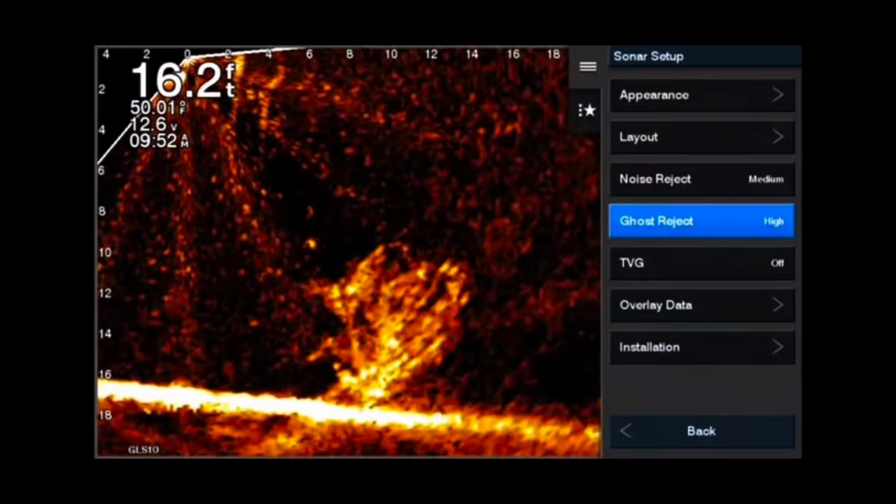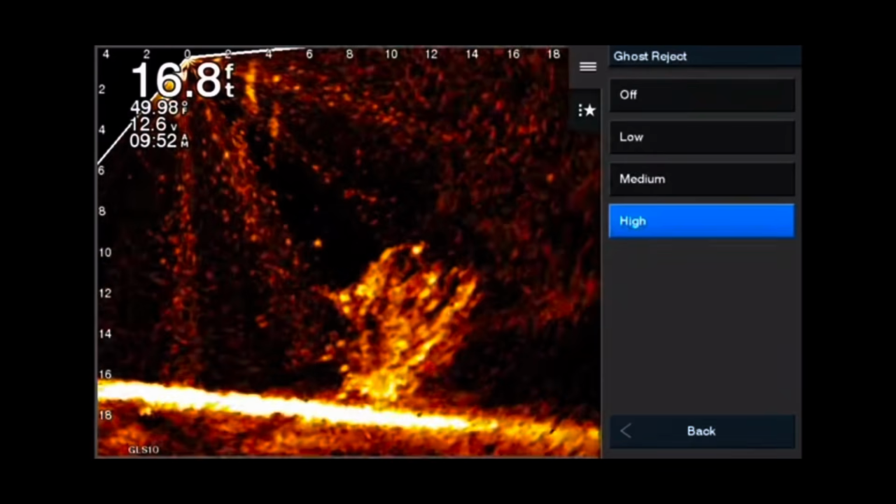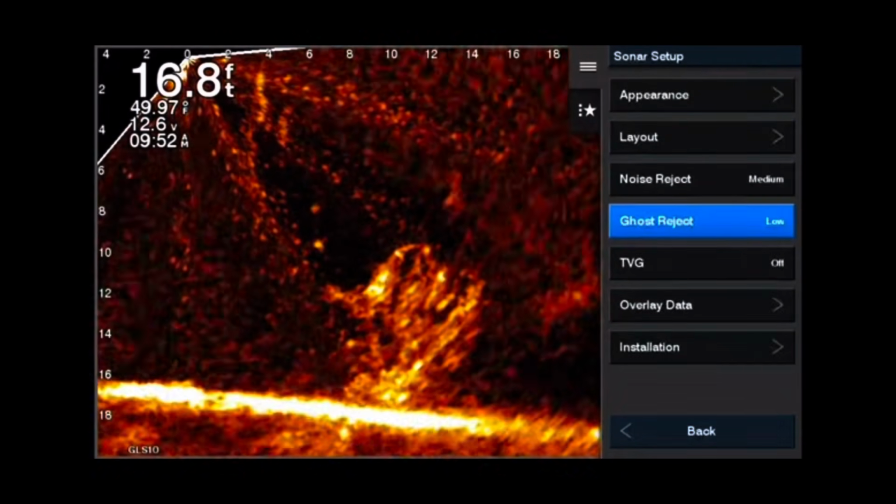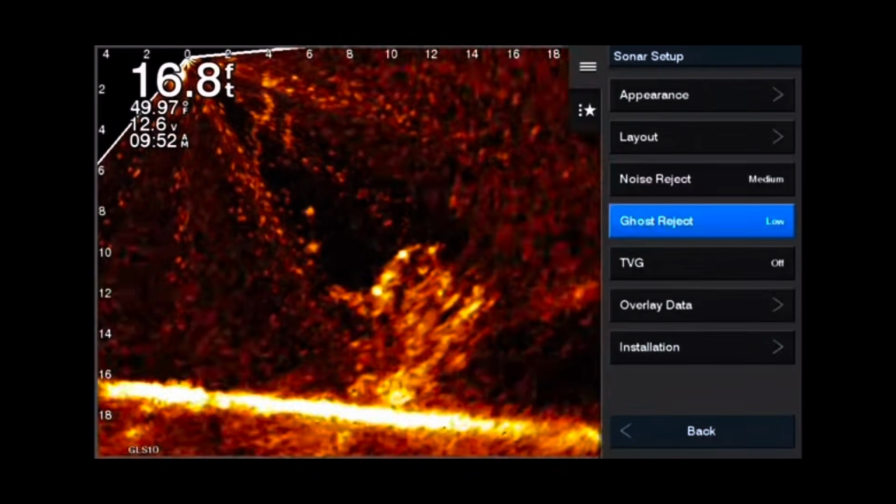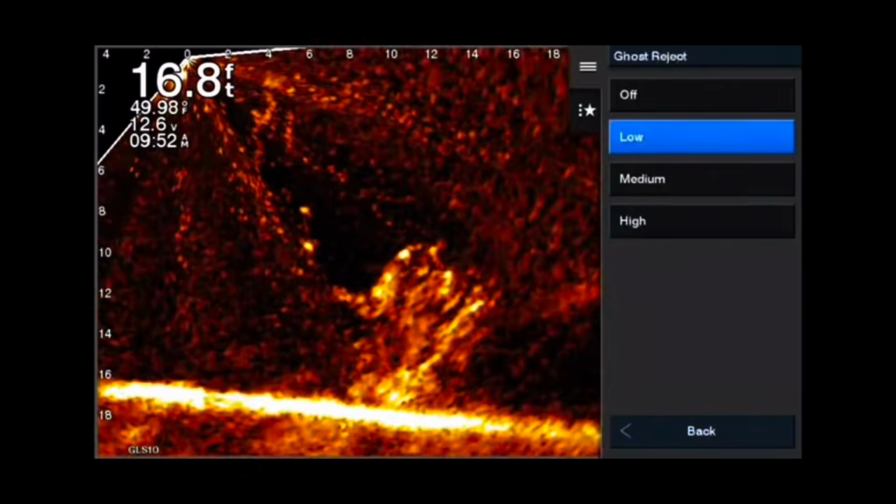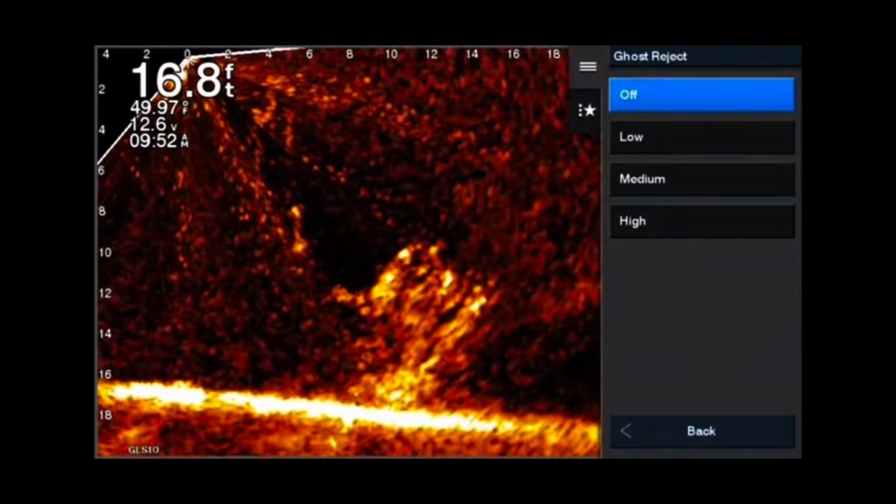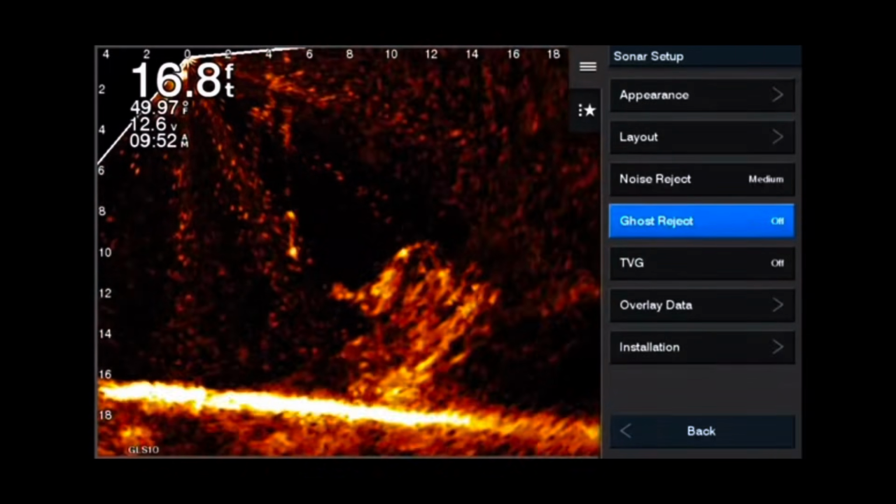it's supposed to be redirecting the power toward the forward, but all it looks like to me is it takes 90% of the power and shoots it in that very top beam, which is literally aiming at the water surface and out. And then the other parts don't have any kind of return at all. Me personally, I hate it. I turn it off and I use the noise reject and the TVG to control my picture.